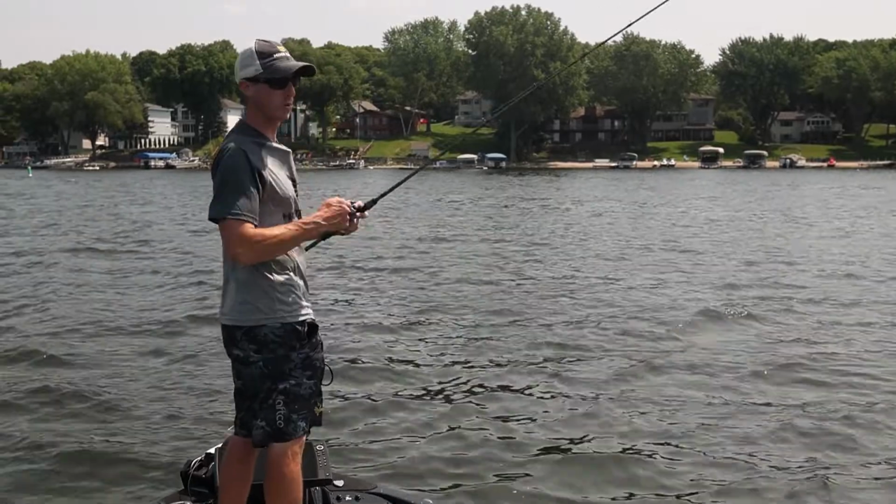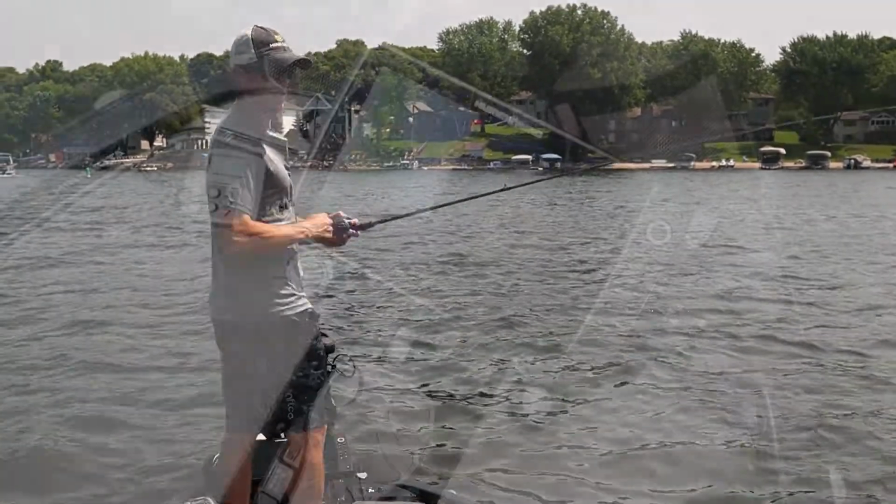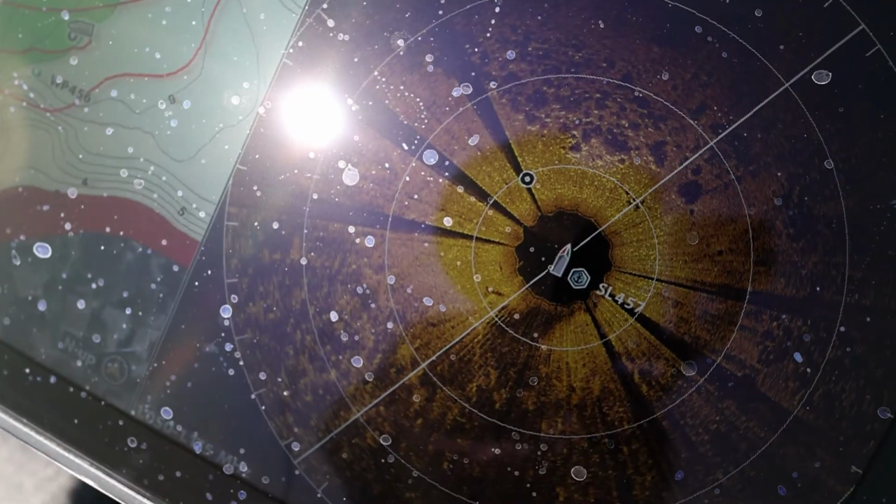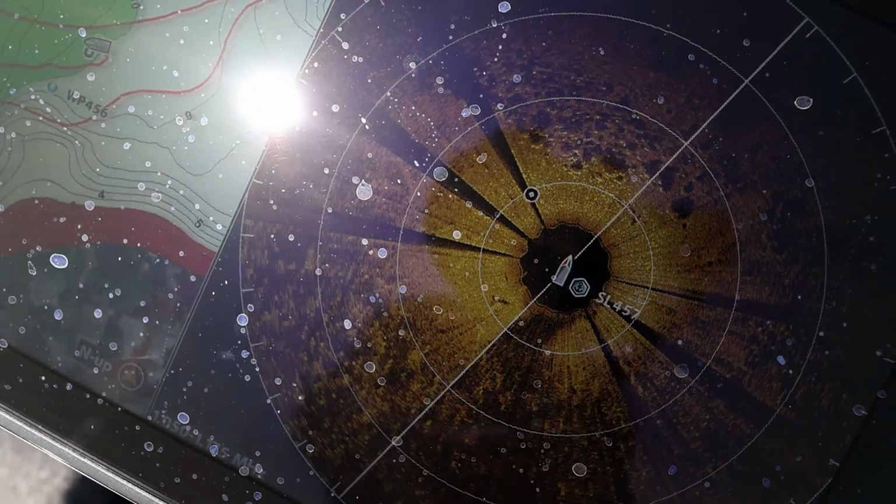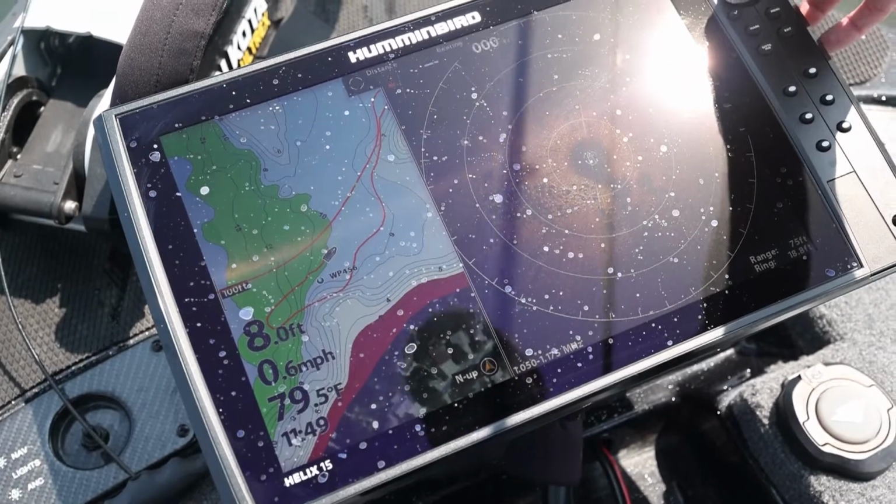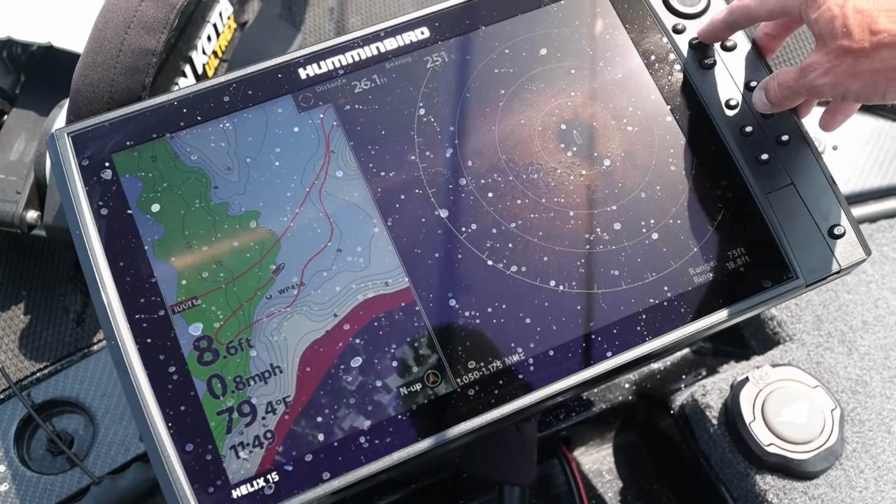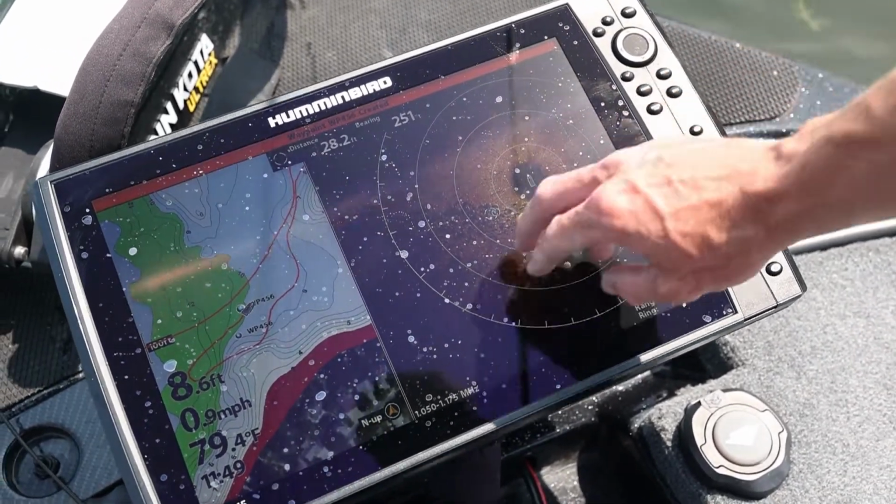We're coming by the waypoint I laid down, and I can actually see on my MEGA360 the rocks that I'm fishing. And same thing with the MEGA360, I can take that cursor, scroll over to the structure or piece of cover I want, hit mark, and now I have a waypoint.